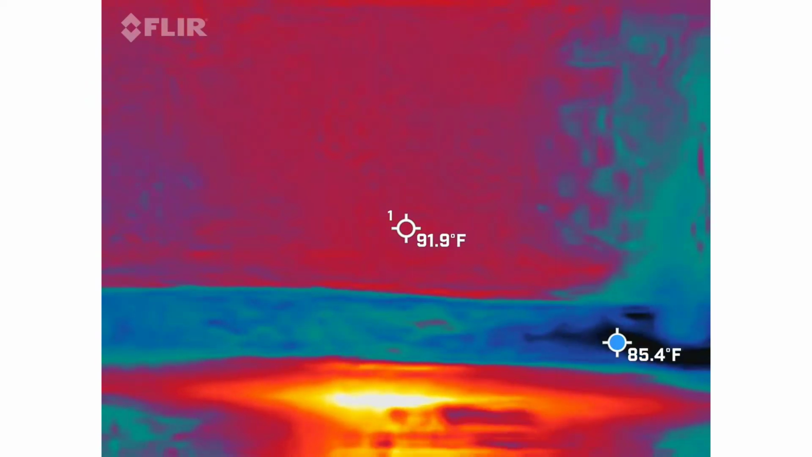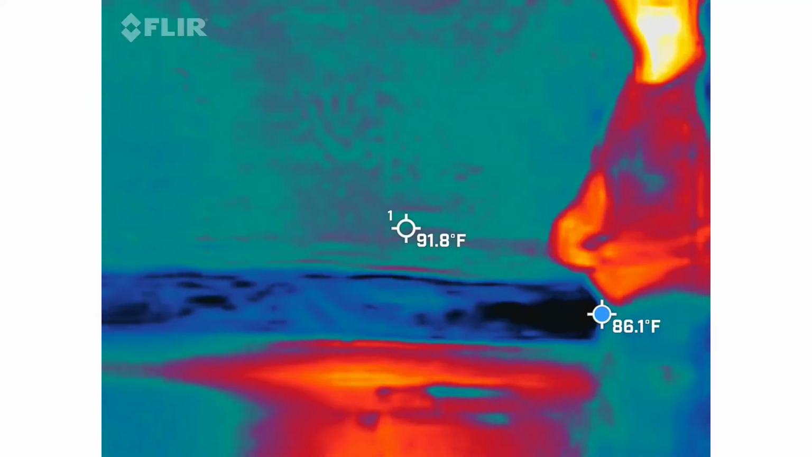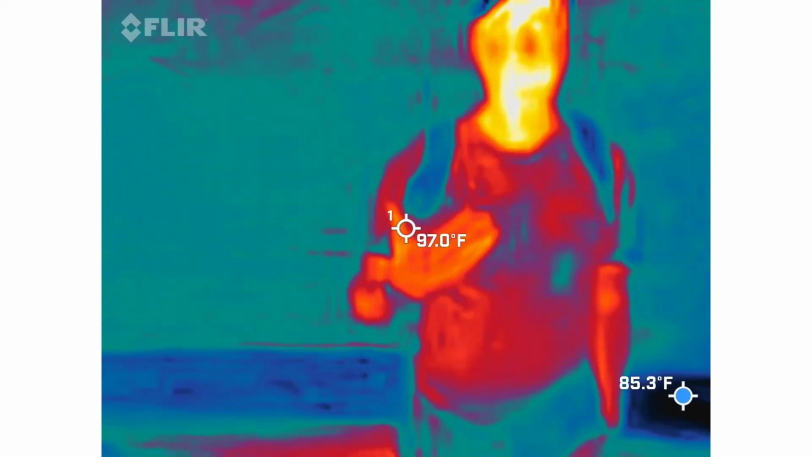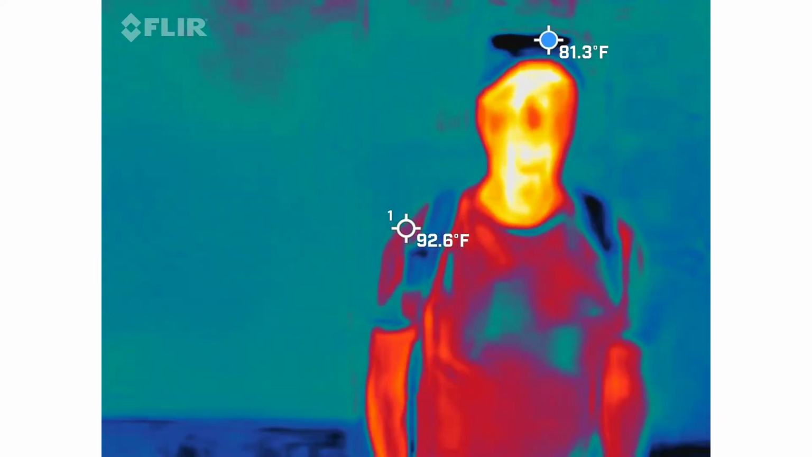Oh, yeah. Yeah, so you want the array of colors, so that way it's much easier to spot your cold spots. The wall should now be blue, because I should be the white and yellow. So the other thing you're going to try to do is keep the sky out of view.